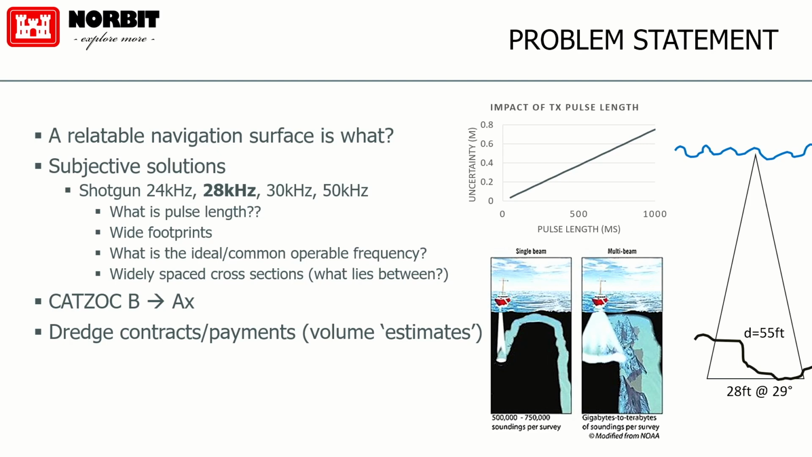So when you're running a survey line every 200 feet, you're going to have that issue, right? You're not getting the full bottom. There's also discussions of, well, what are the volumes going to be? What's the volume calculation? Typically, you're using average end area, right? Okay, well, that's one way to calculate volumes. But what's the impact of that? What's the reliability of that when you're only getting one every 200 feet? And then what if there's mounds?